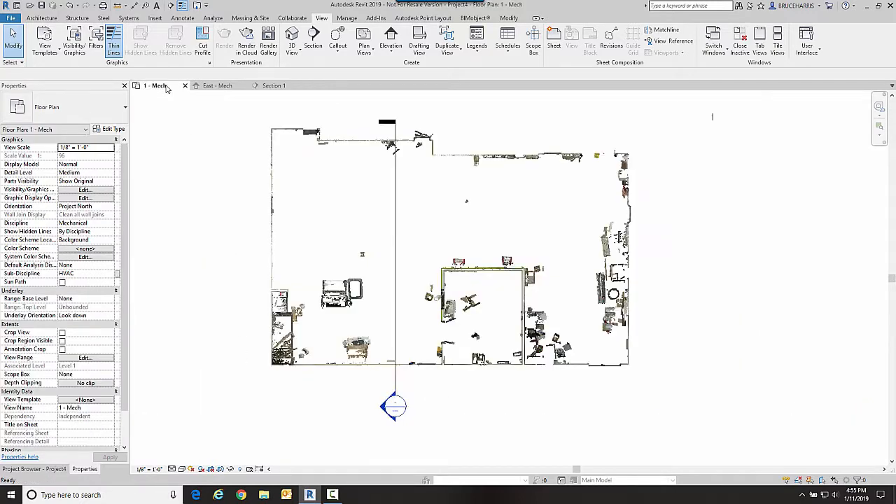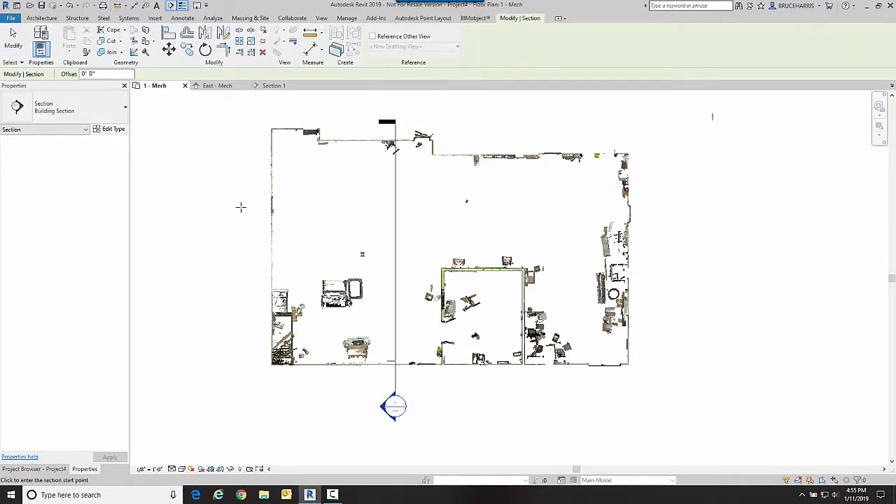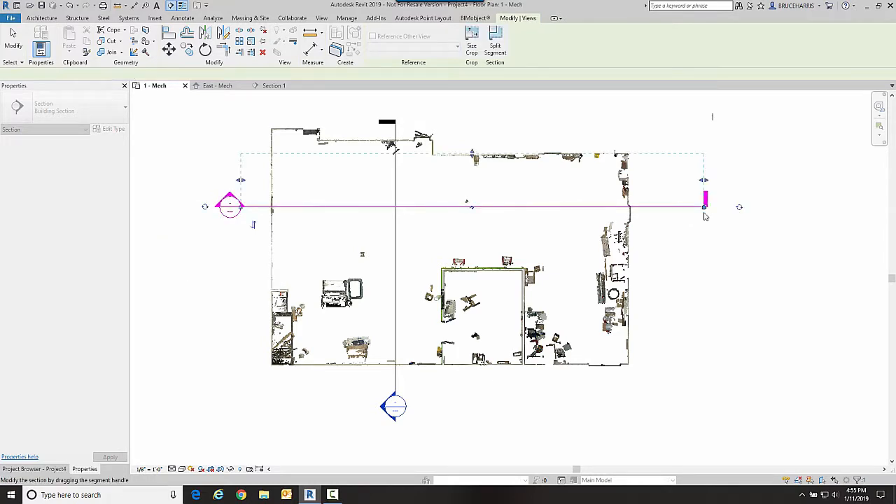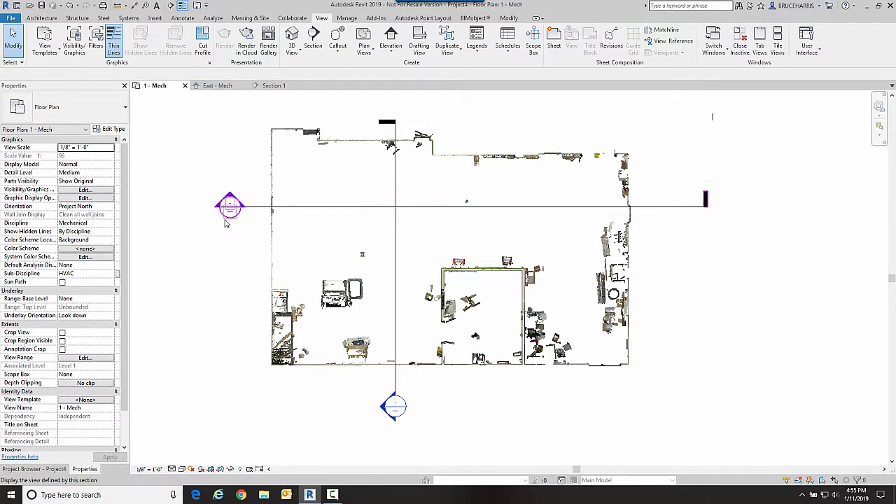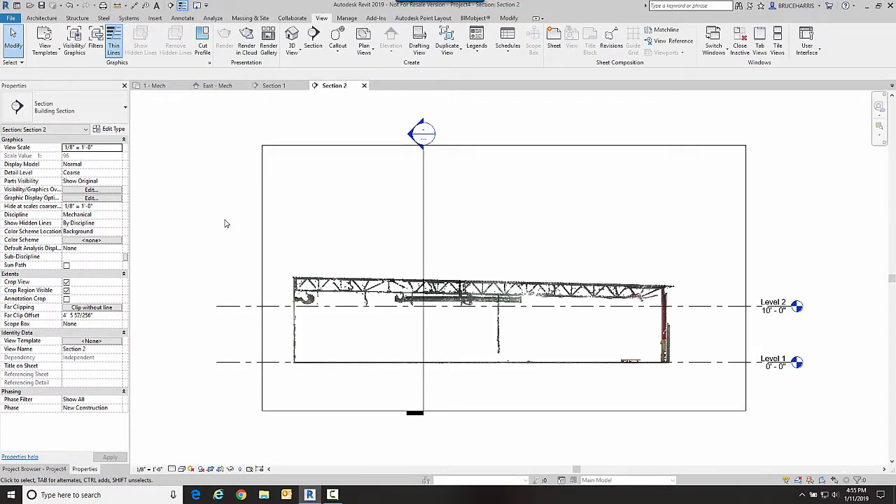Now let's go back to our floor plan and let's do a section in the opposite direction. Let's do a section, say, through here. And bring it back a little bit. And now I have a section that lets me see the structural materials and the slope of my roof.